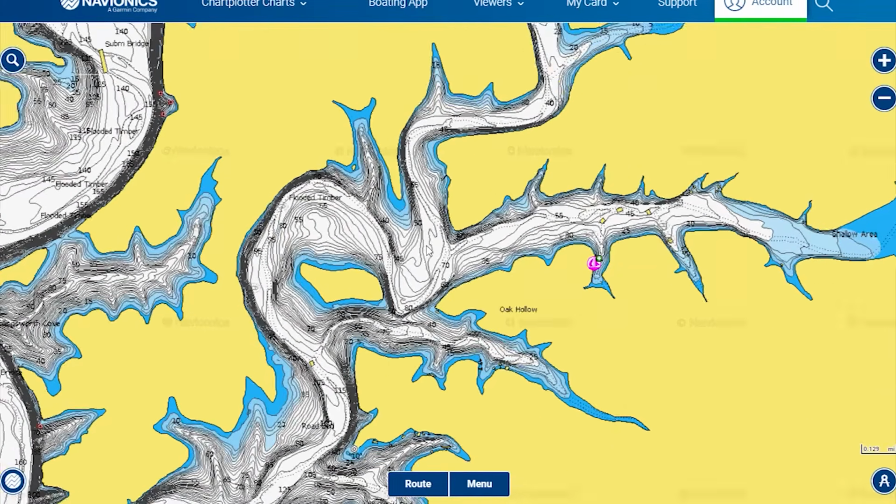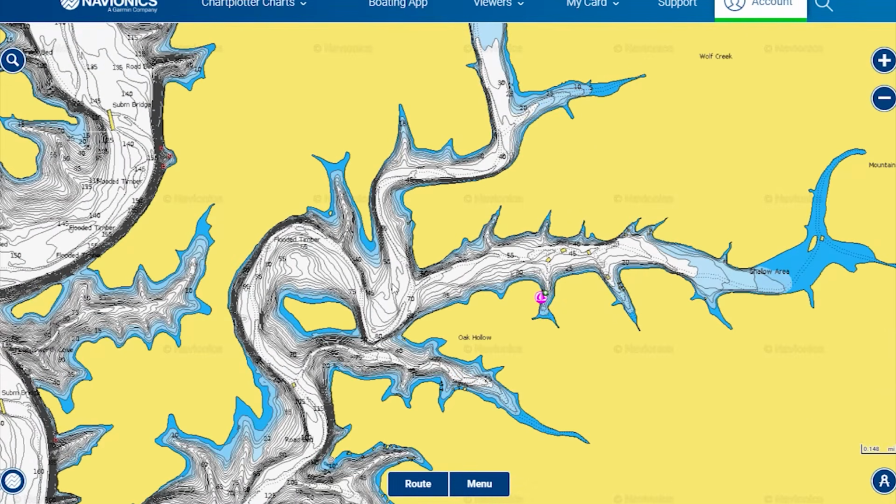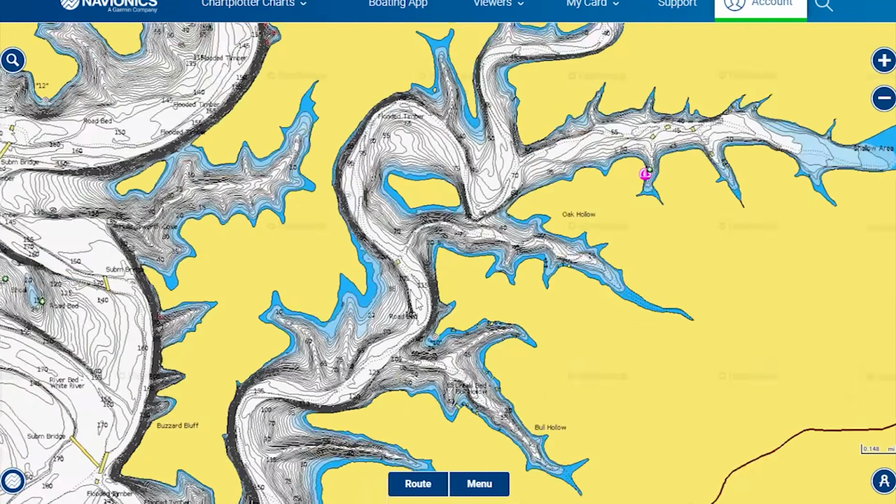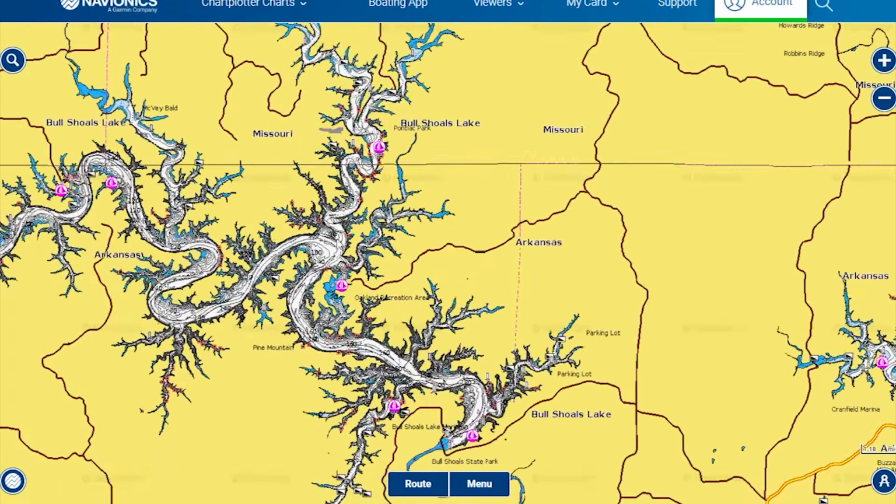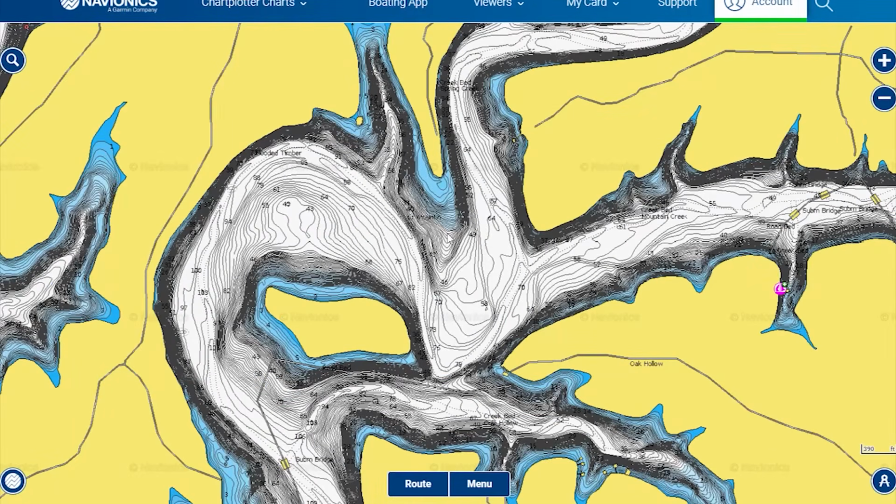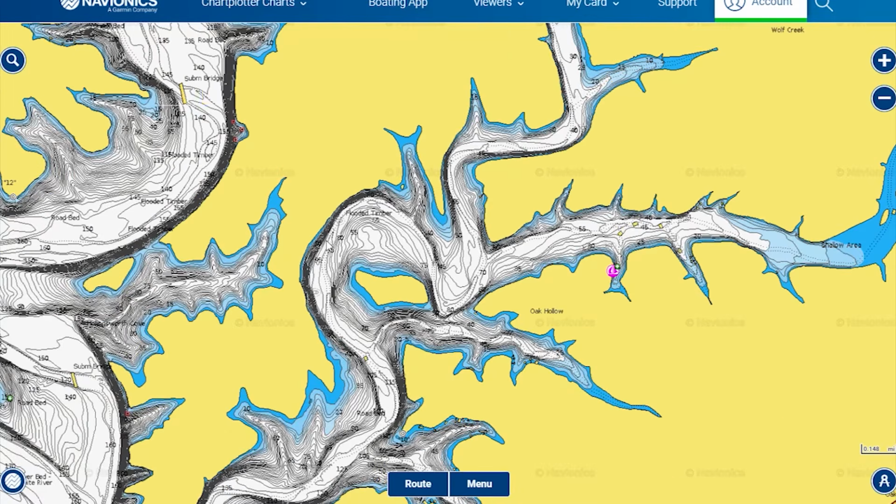But like right here, there are no flats. There are no humps. You do have a long point, but really, like these highland reservoirs, it's really points, secondary points. Channel swing points, as you're seeing right here, there are a lot of channel swing points, and we're going to talk about that. And drains, that's it. There's not much structure in these type of lakes.